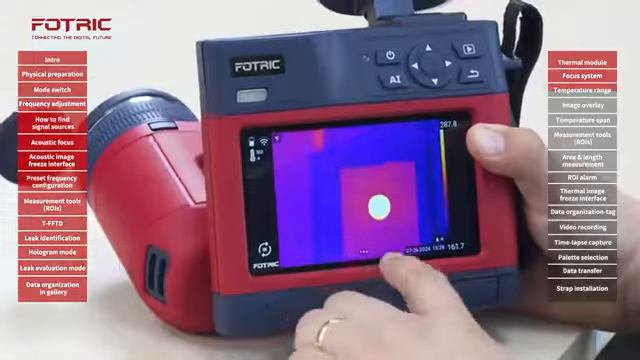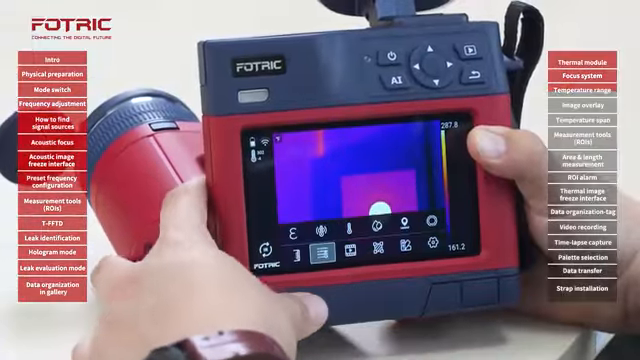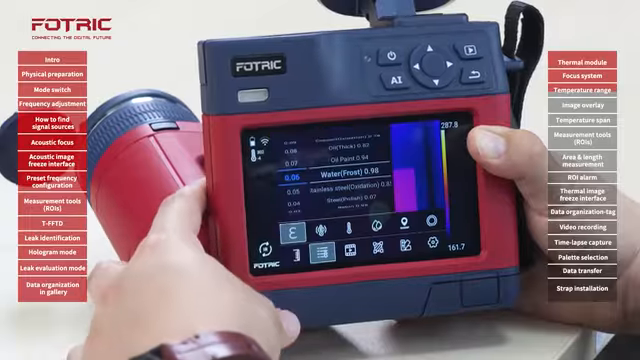After setting the temperature range on the camera and the focus for your image, we're going to proceed to adjust the emissivity. We're going to tap on the three dots in the bottom part to open the main menu, open the parameters, and then emissivity.